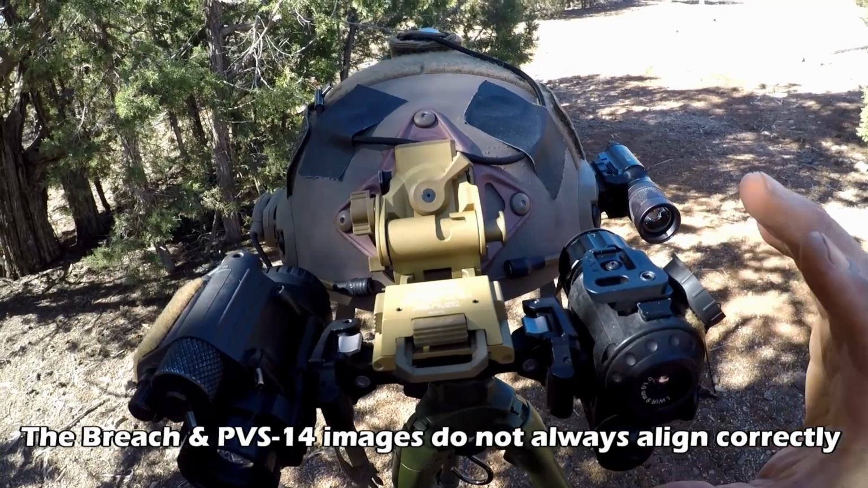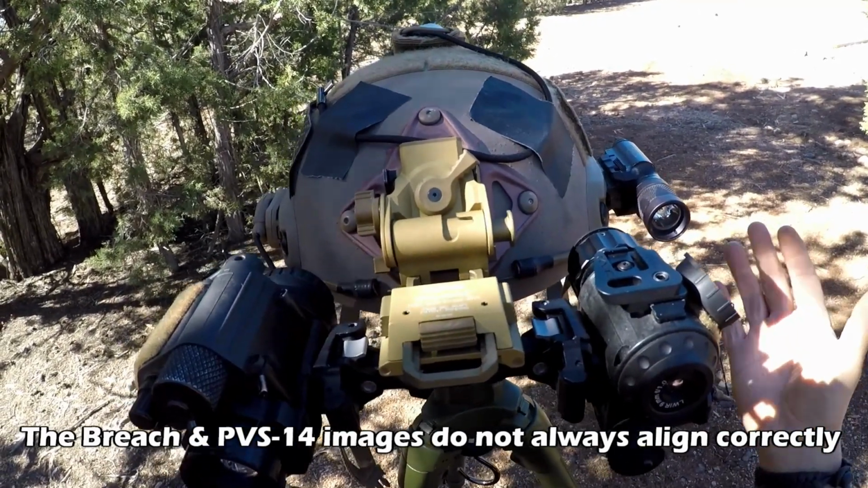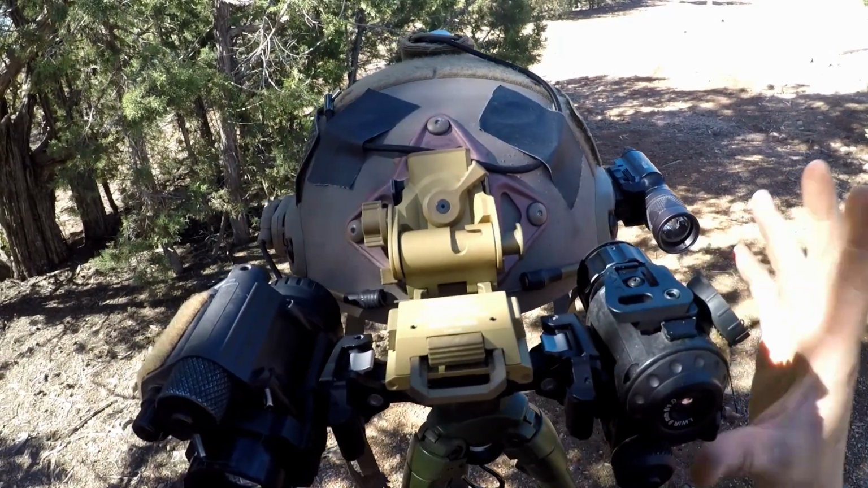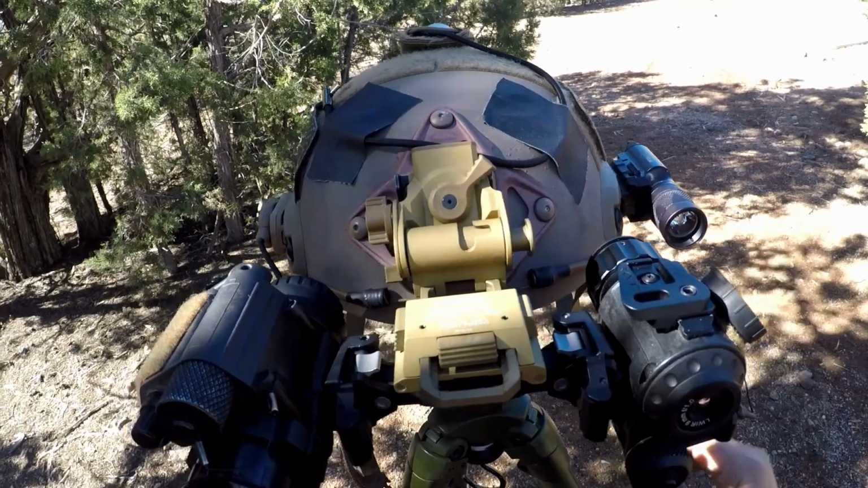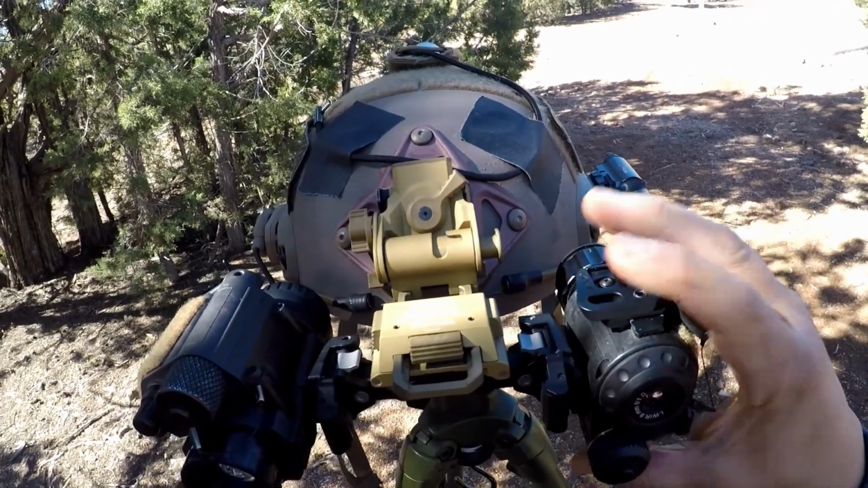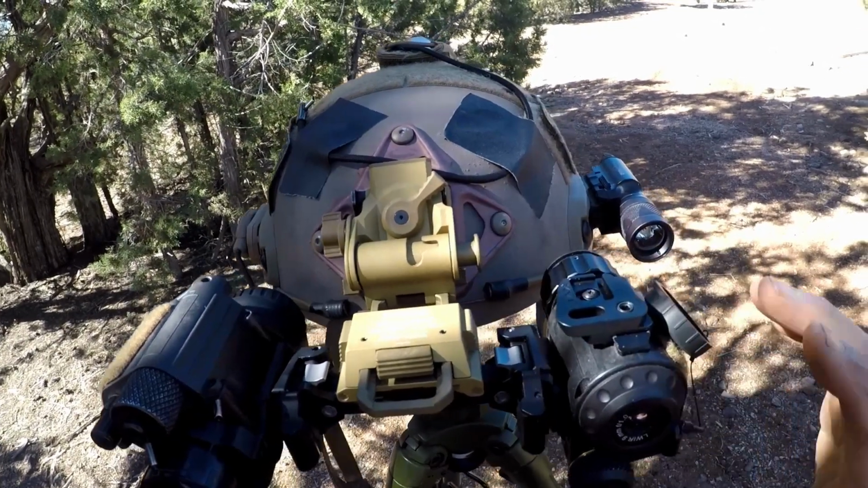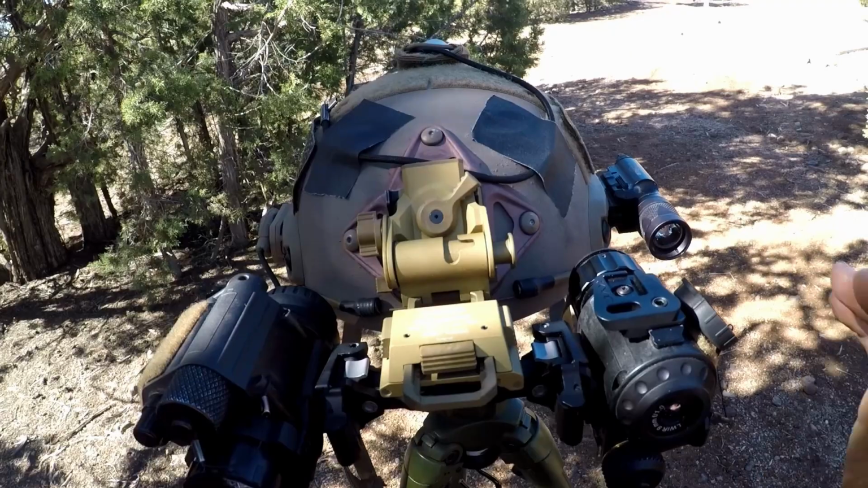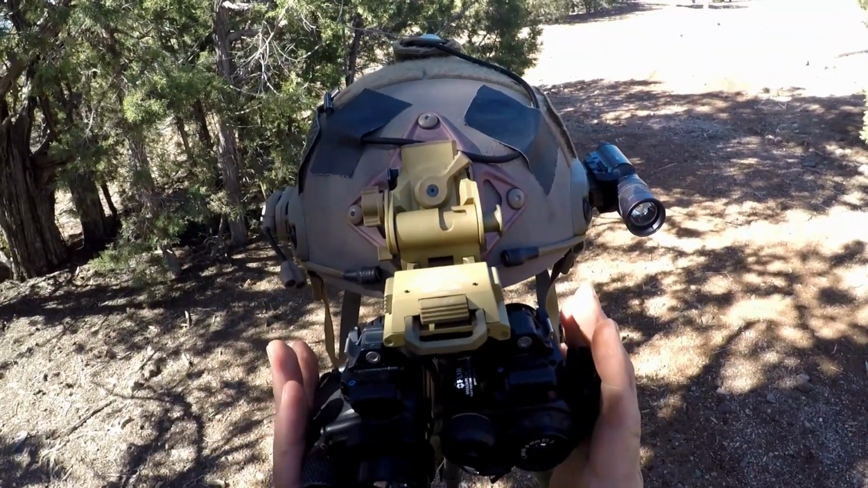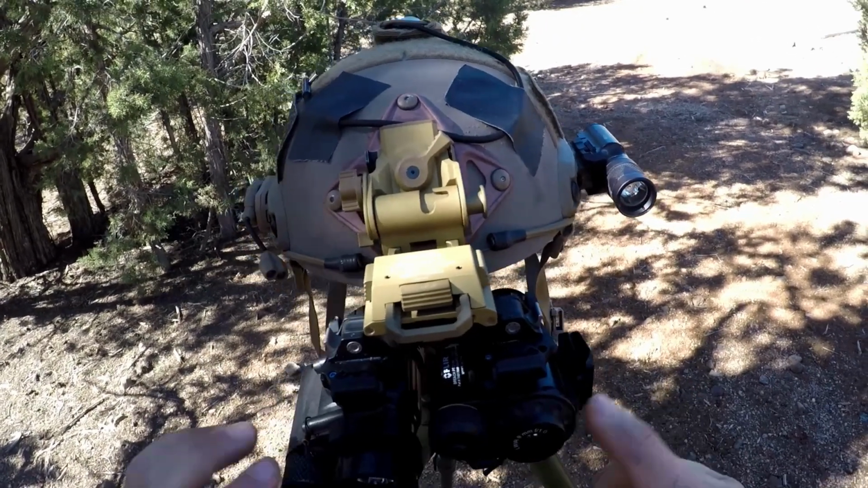However, I will say, if you're a recreational user, someone like me, I have some property I live on. I go around, I use this setup to keep an eye out for animals, just kind of mess around, or even for hunters, you want the ability to have thermal on your helmet, then this is something I definitely recommend. Now the caveat is, you may not be able to get them to work together for you at the same time. If you follow that other video I did, I talk about how I set this up.